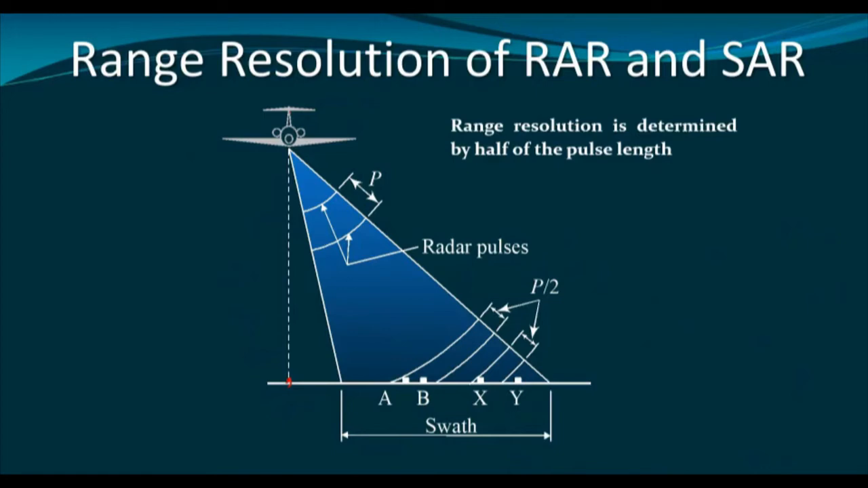And as you can see, here we have two objects, this is object A and this is object B. And this object A and object B have a separating distance that is smaller than half of the pulse length. Therefore, on the radar imagery, we won't be able to discriminate them.